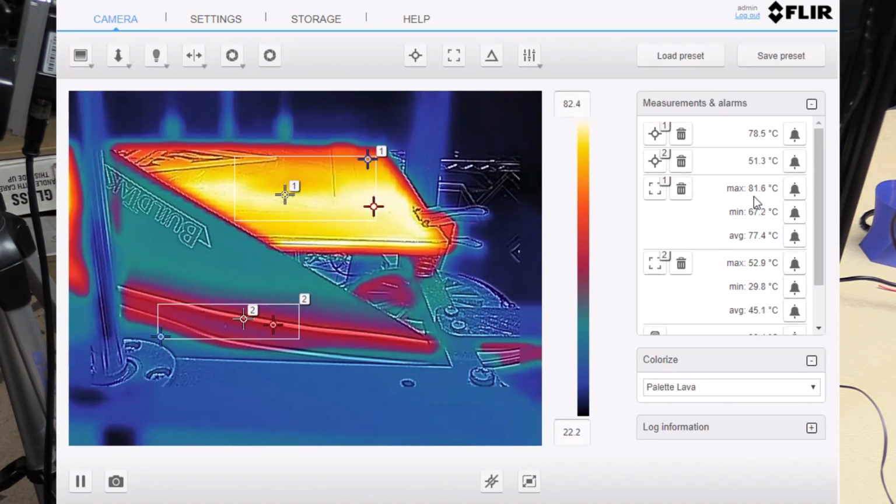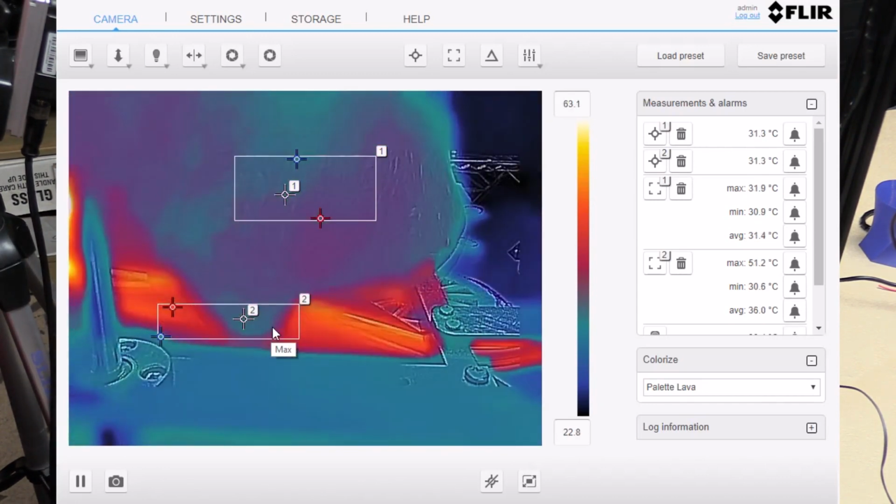Anyway, it's not really the heat bed we're looking at here, it's what's happening with this wiring. So you can see here the wiring now is the hot spot. It's about 52, 53 degrees. And if I actually go and feel it, I bet you it's going to be like a wet noodle.